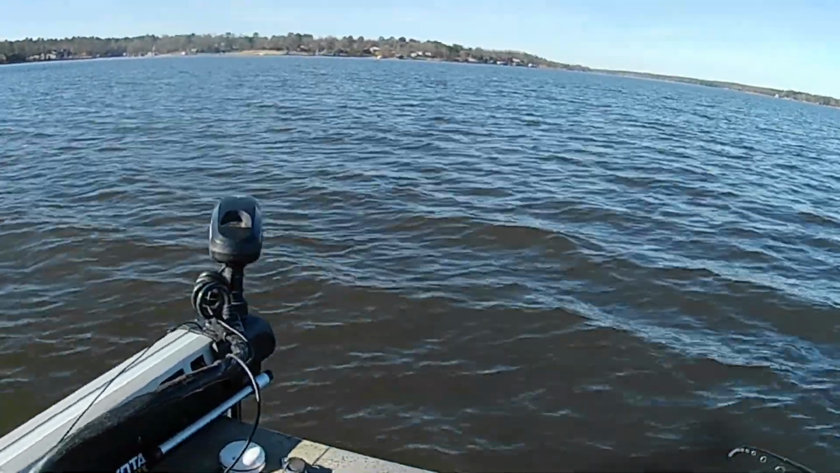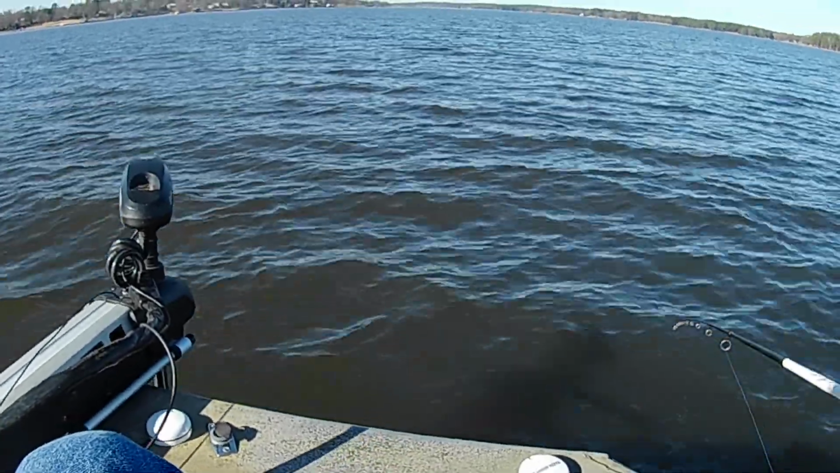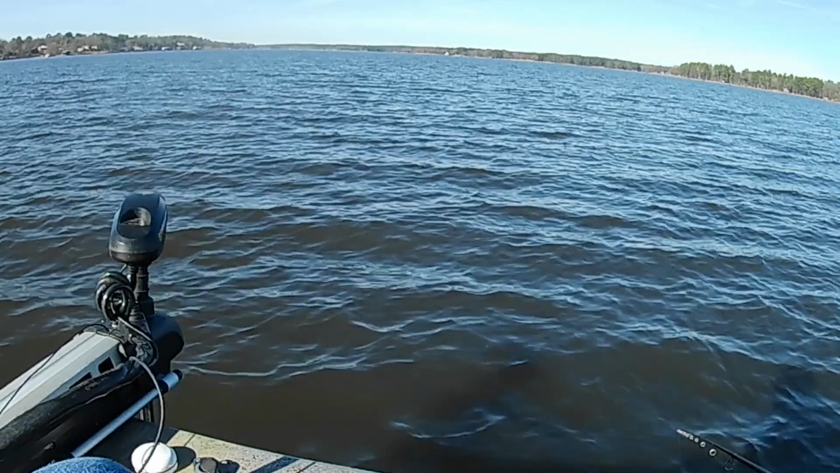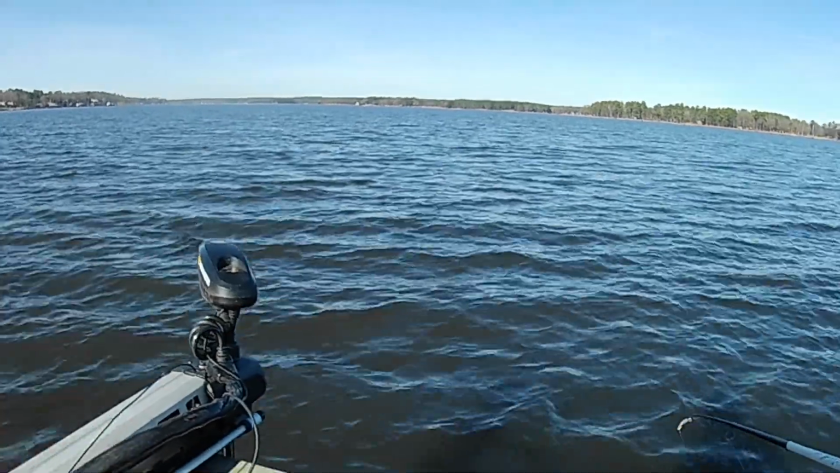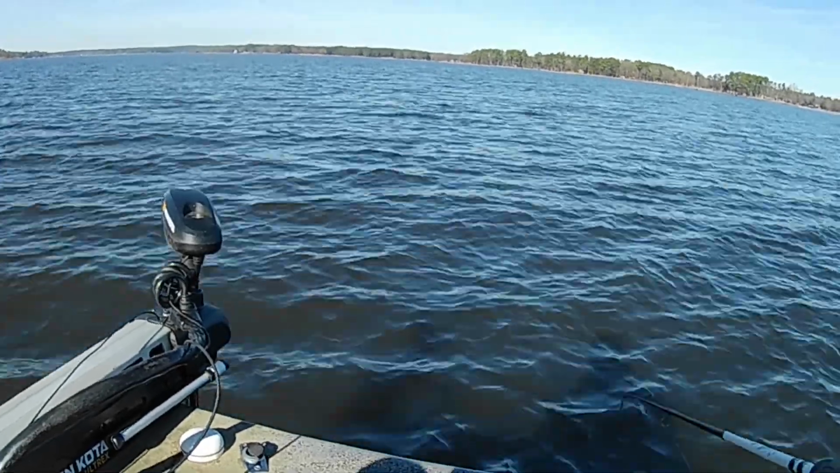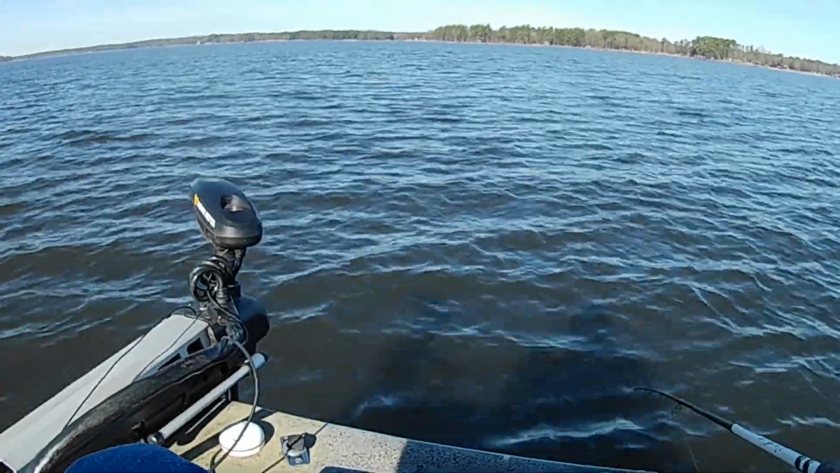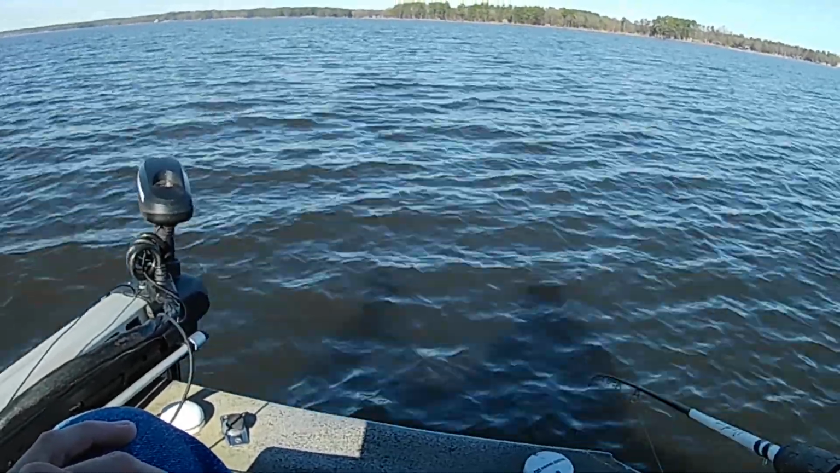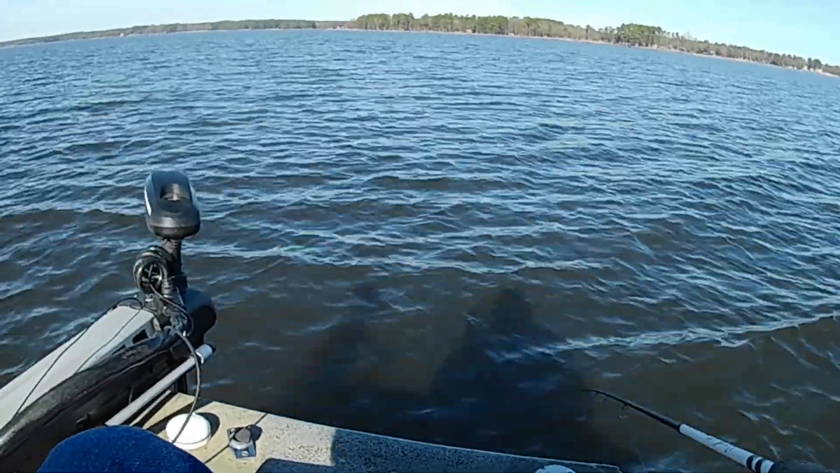Something's down there running through them now, but they're not biting my jigs just yet. I'm just going to keep moving till I find them. You know how crappie are. They'll be grouped up in a tight little area. I've caught them on one point like this in an area the size of the front of my boat here and nowhere else on the point. So I'm just going to keep moving until I find them. I can graph them, like I say, with my back graph back there, but that doesn't always mean that you'll catch those. You don't always stop right on the biting fish, I guess.